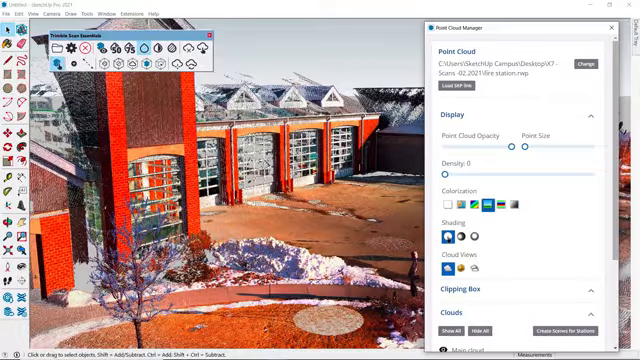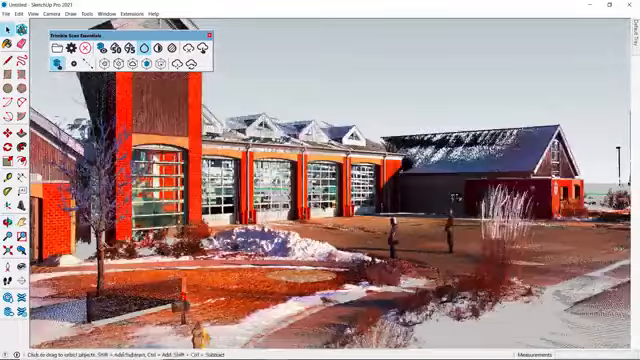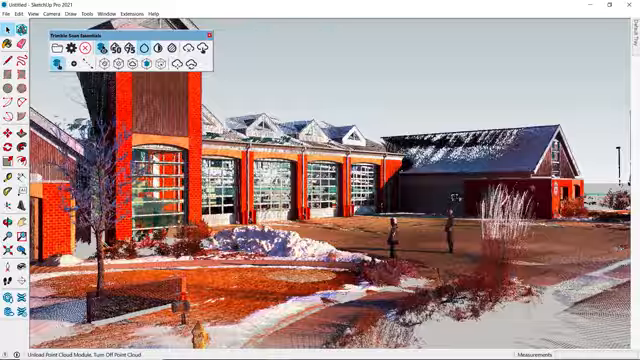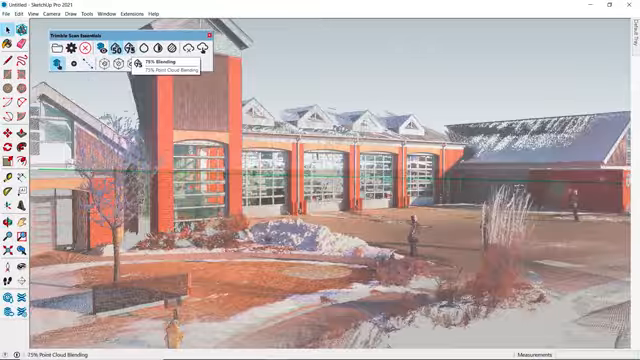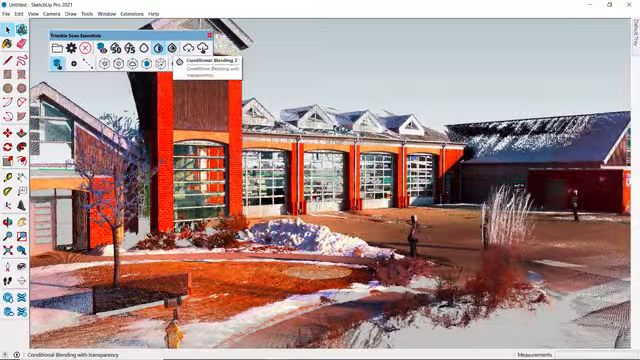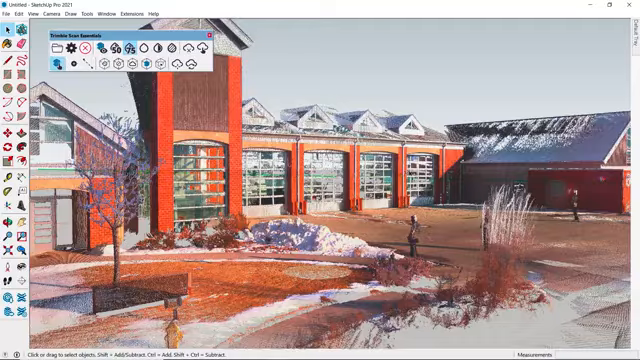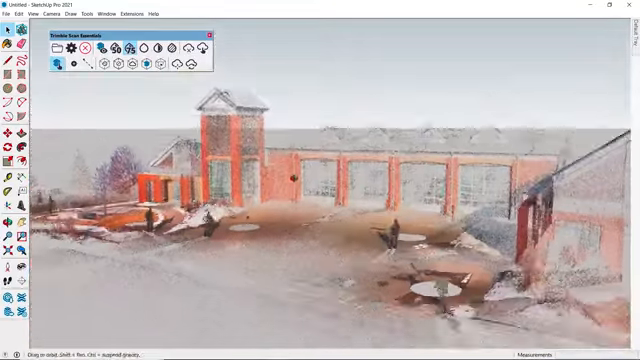Another option for changing the display of your point cloud are the next set of icons in the toolbar. This will allow us to toggle the point cloud off completely or apply various modes of transparency between the cloud and the model. Let me start building out this model so we can see these options better.